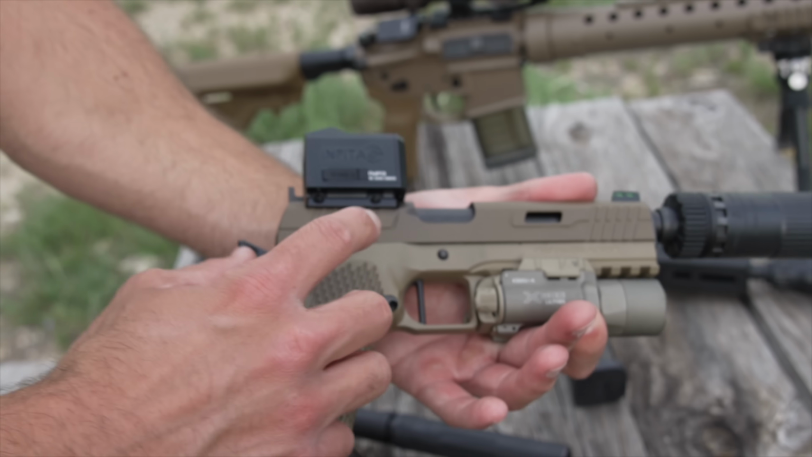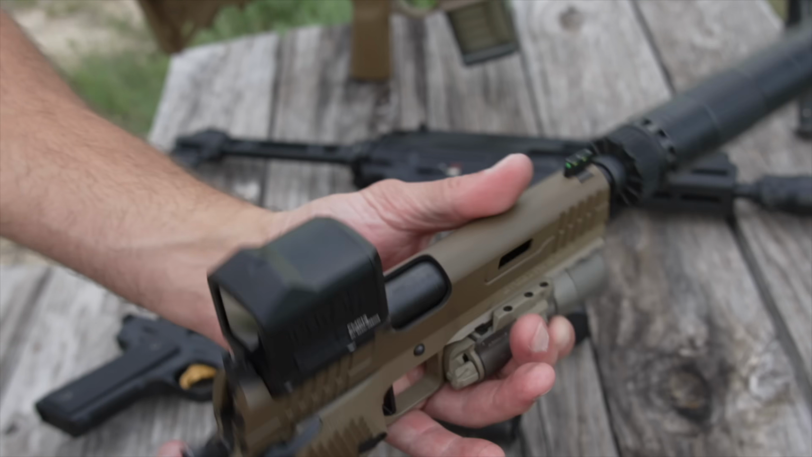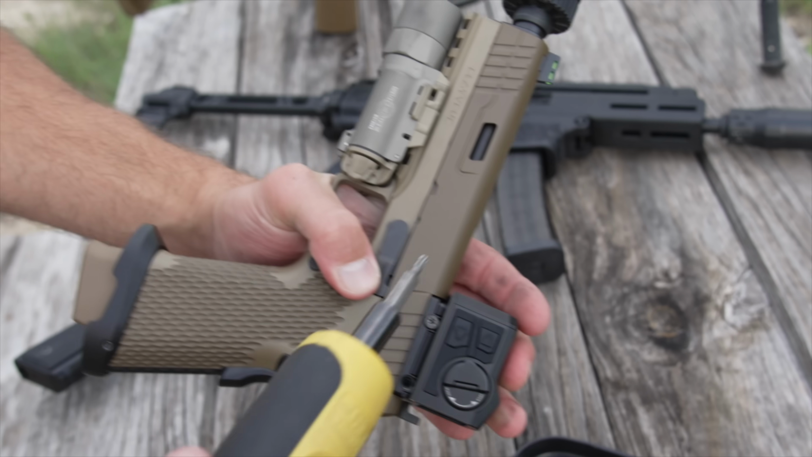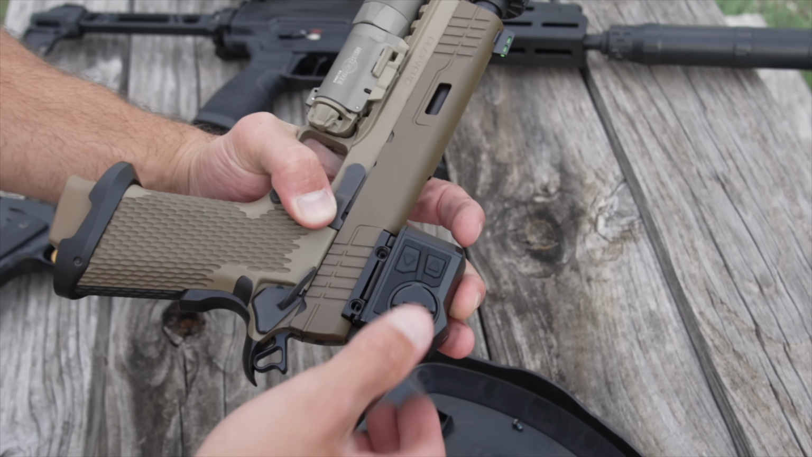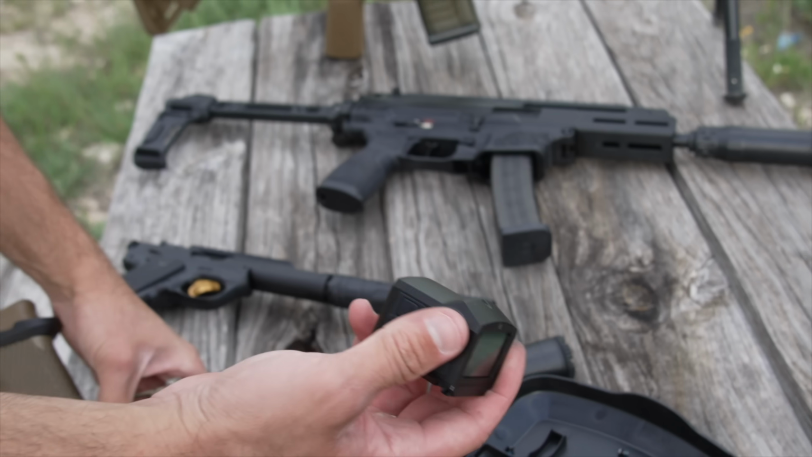All right, just to make sure we go through all the guns during some daylight, I'm gonna go ahead and change things out here. So it's held on by 4 screws, 1, 2, 3, and I got 1 more to do here. Saving that just so you guys can see what I'm doing. And there we go. And now it pops off like this. So you can actually see the entire size of this thing.